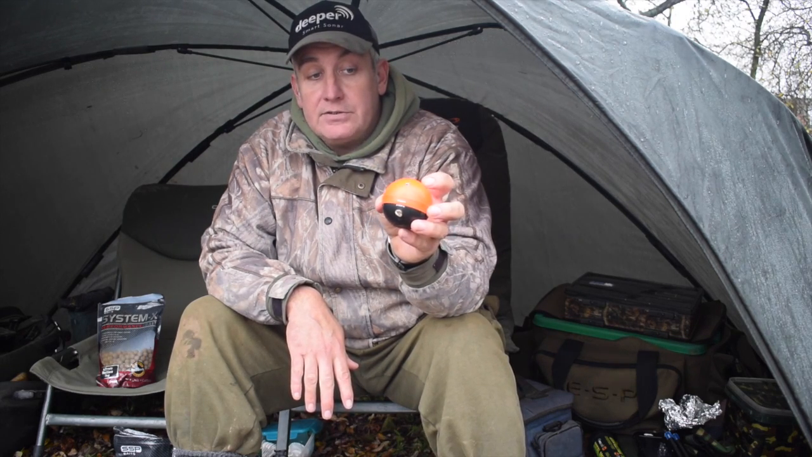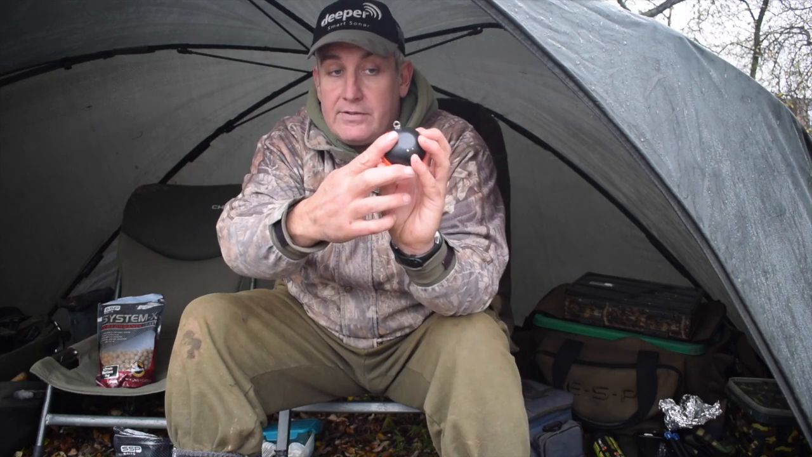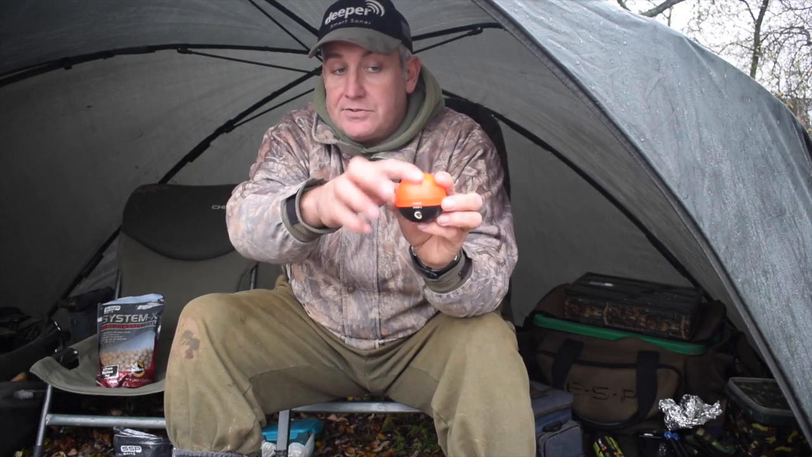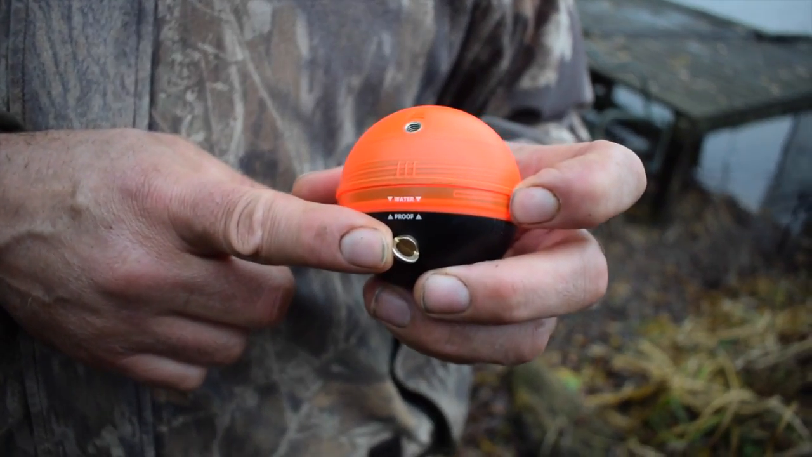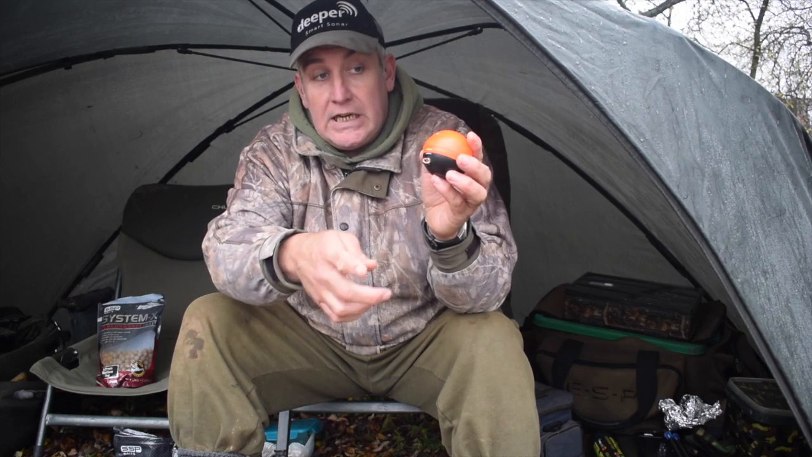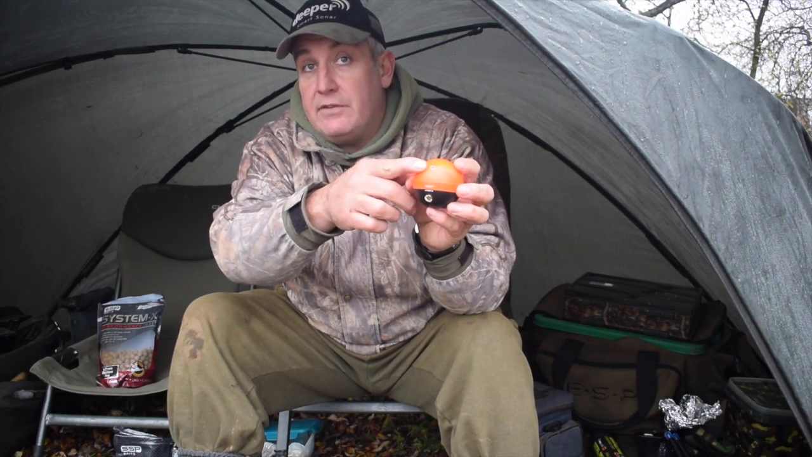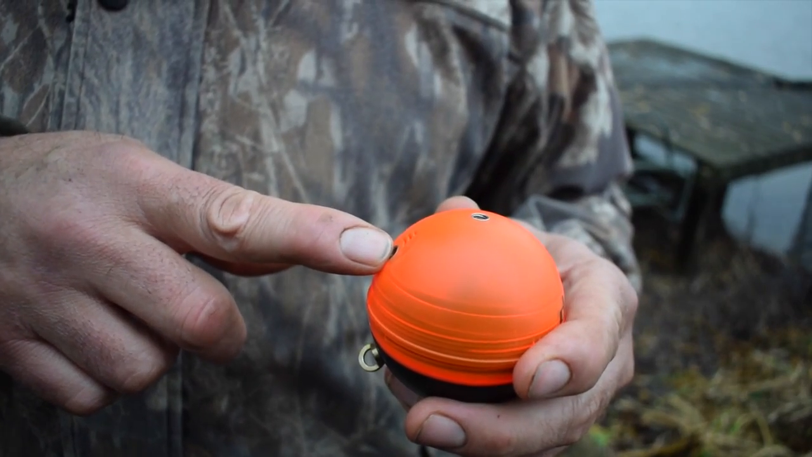Now the straight attachment comes with two of these little brass loop threads here, but you'll notice there's three holes. Well, for our purposes we're only interested in this one down here, the bottom one. This is the castable position, and then I believe that one's for elevated positions like cliff edges or high banks on rivers or bridges, and that top one there is for use off a boat.